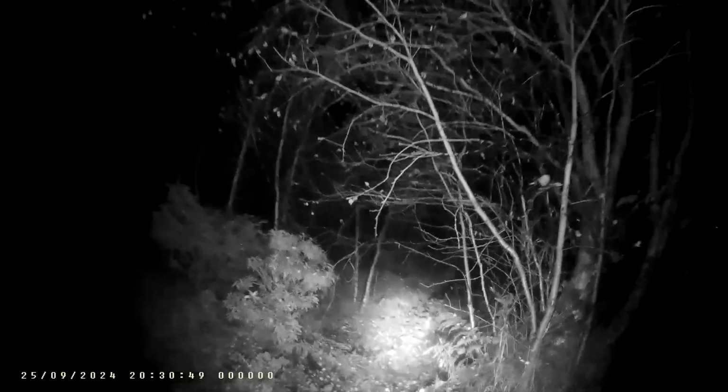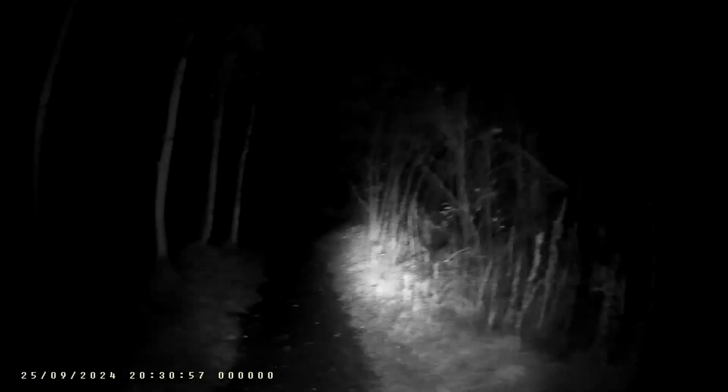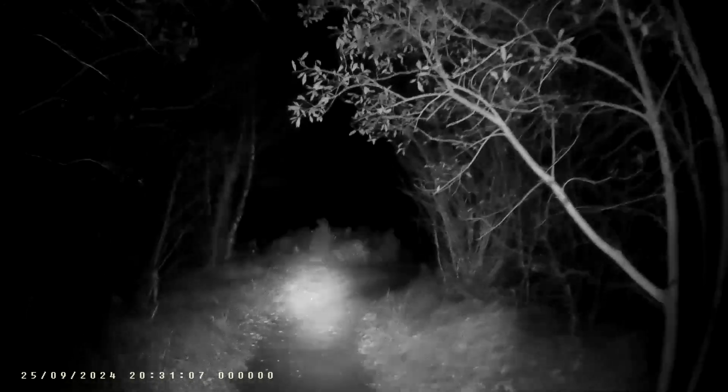Is that a walkway in there? No, it isn't. I want to get up to the statue. I know the statue's over there somewhere. Where is the entrance?